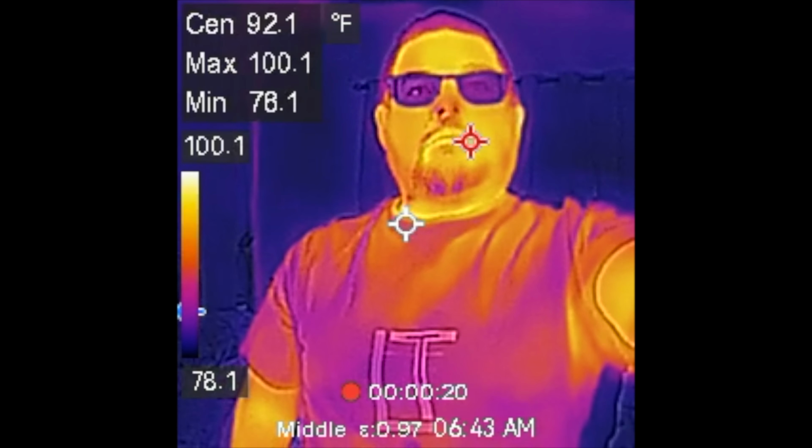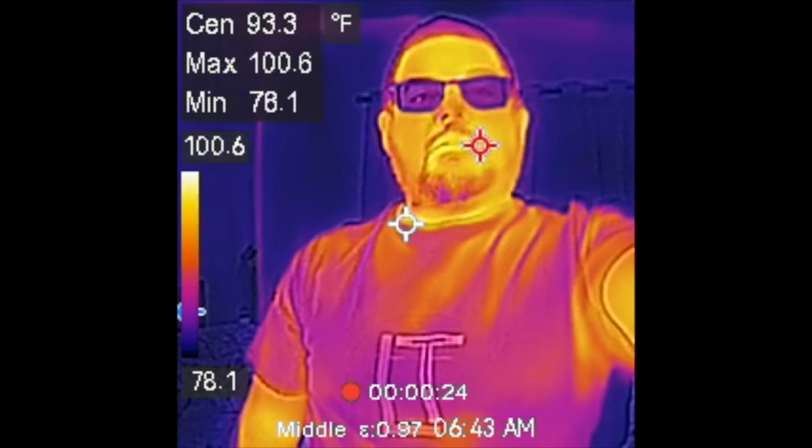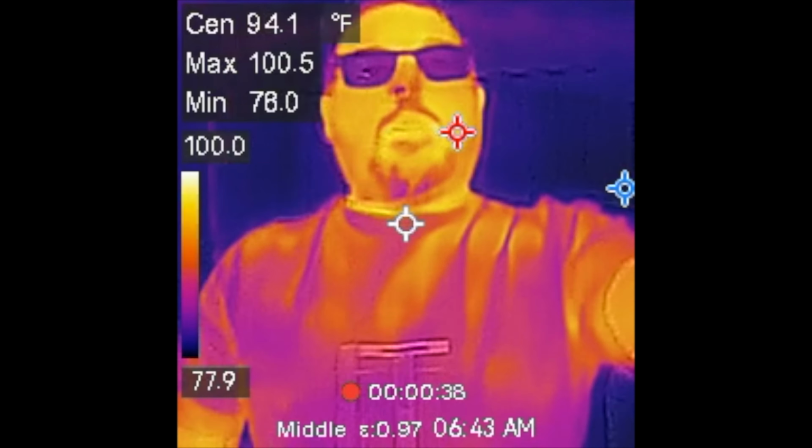The reason for this is your reflection on glass or a mirror does not radiate your actual temperature. The reading from the camera shows it is working properly because it displays the surface temperature of what you are looking at. Since I am reflecting on the surface, I'm not physically on that surface, so my surface temperature is not passed on to it.